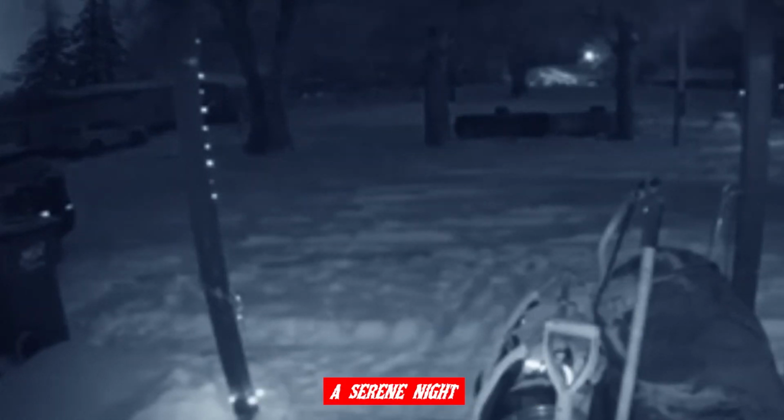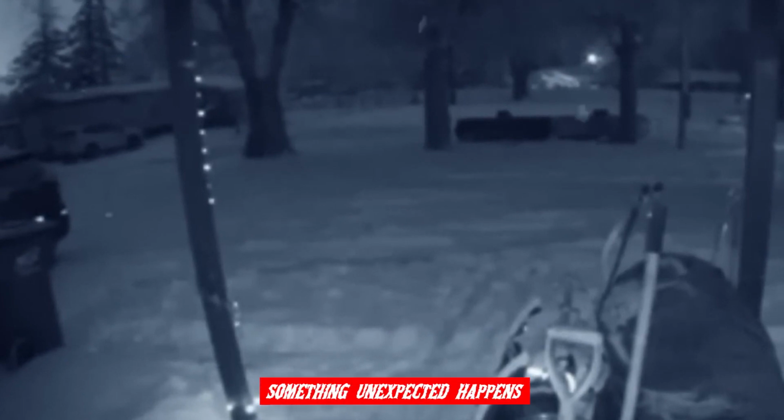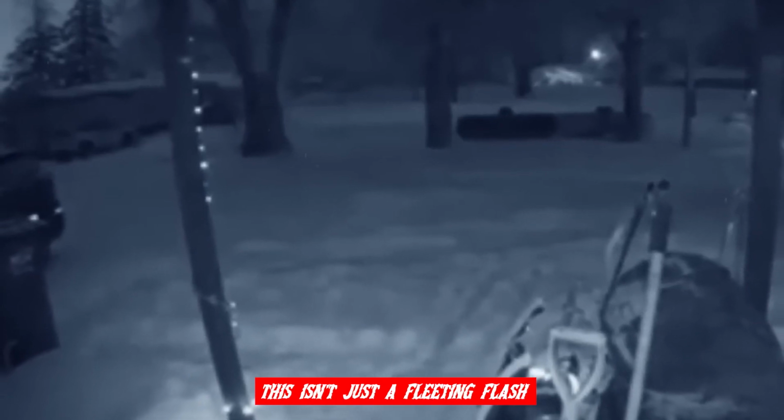Picture this, a serene night, stars painting the sky with their glittering beauty. Everything seems as usual on this property, but then, out of the blue, something unexpected happens. The homeowner's attention is caught by this eerie light that begins to beam from the left side of their front porch camera. Now here's the kicker, this isn't just a fleeting flash. This light goes on for hours.